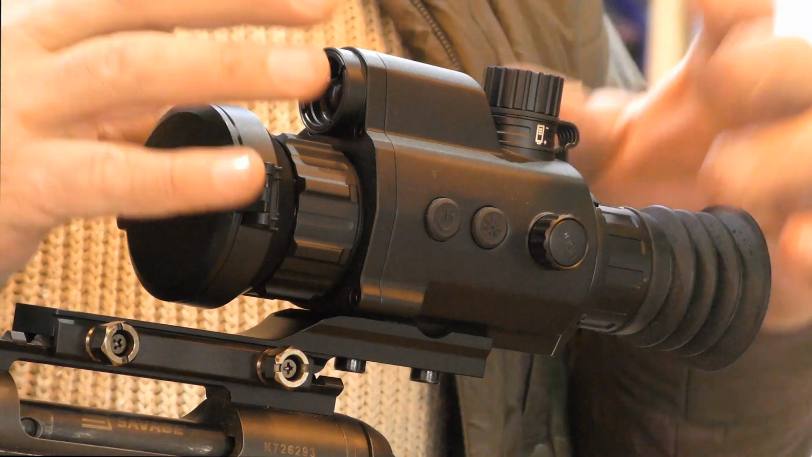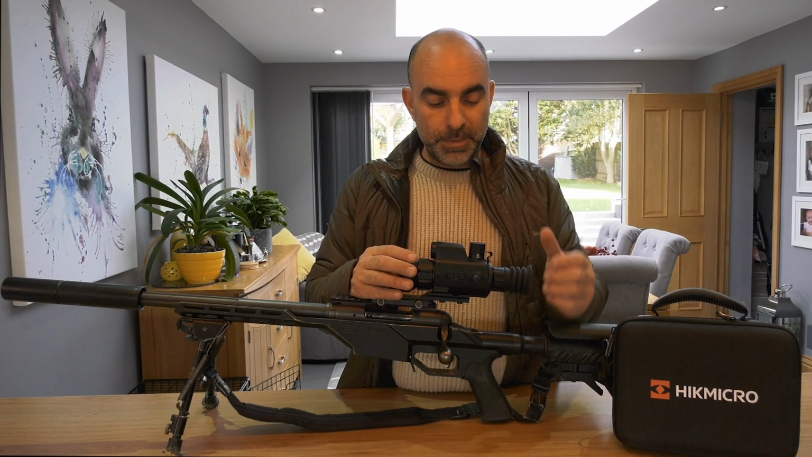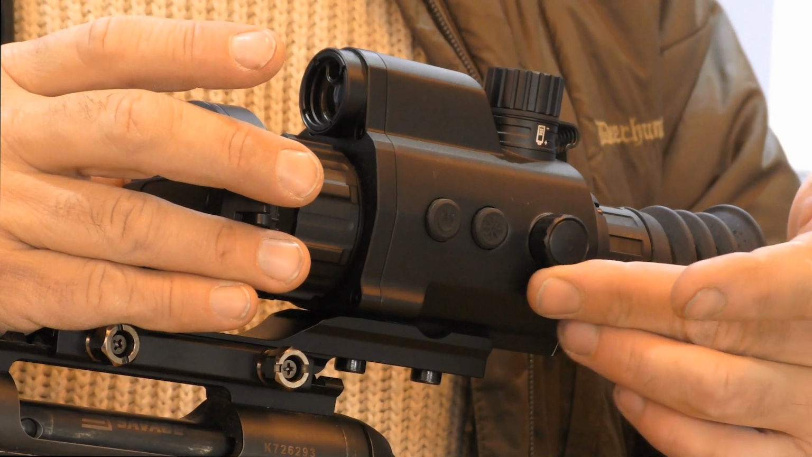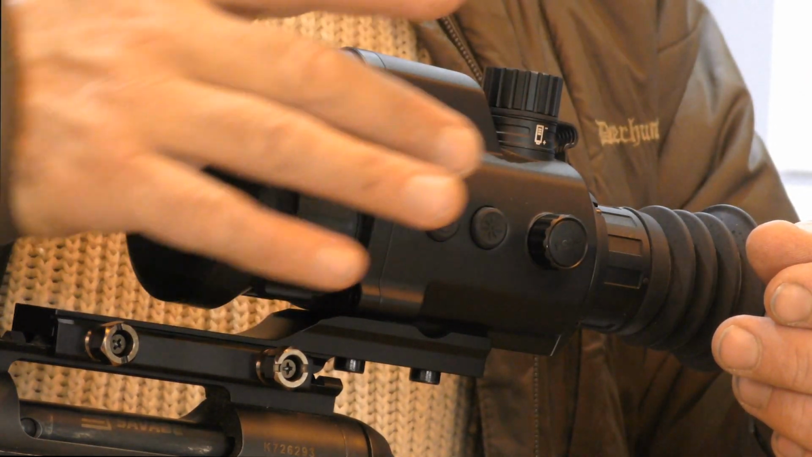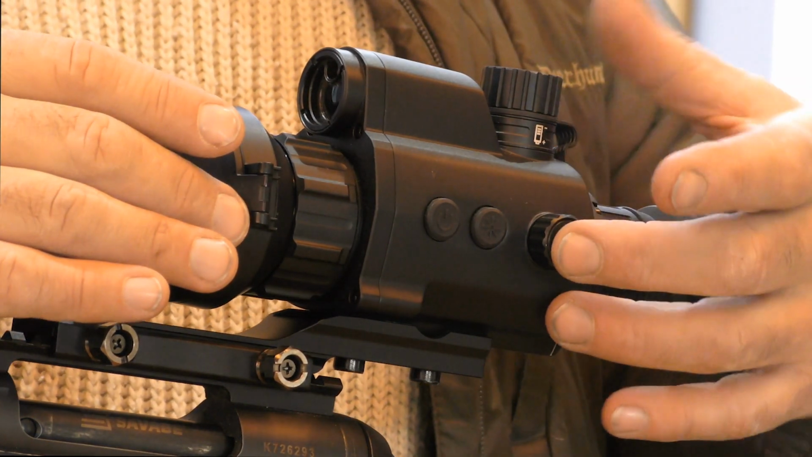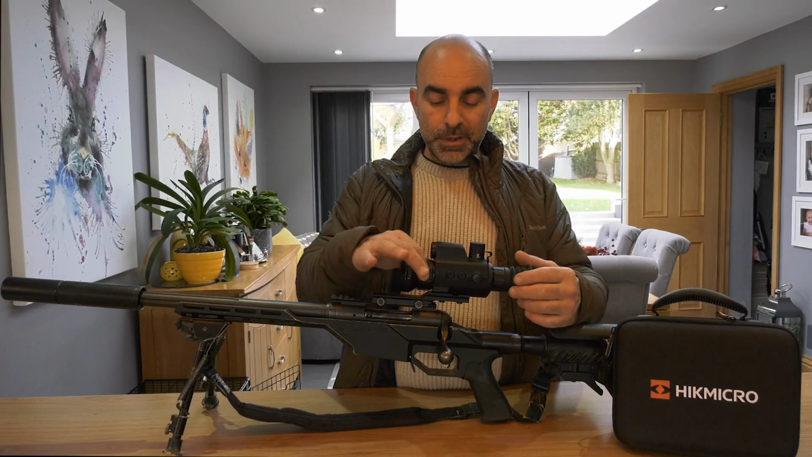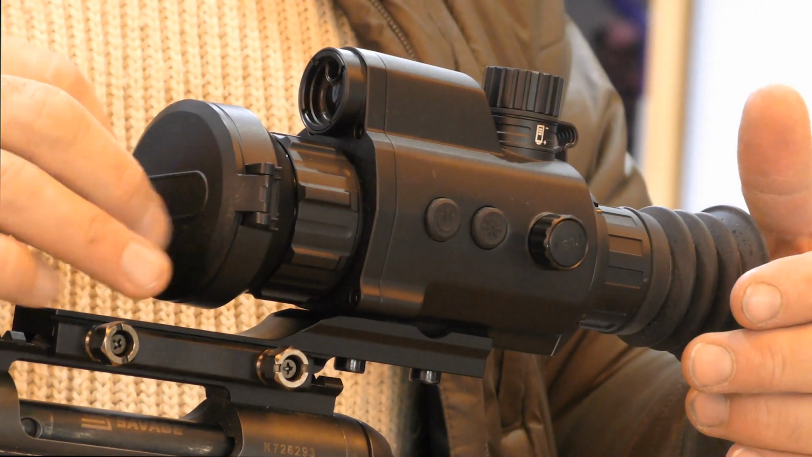You've got a recording function on here. You can record footage and photos straight to an inbuilt memory. You've got a very nice smooth zoom, which is controlled by this button, so you zoom in and out, magnification. Power button, as I say, that's your range finding button. The press and hold of this button will bring up the main menu on the screen. Focusing is just by this right knob here, and you've got a built-in lens cover.